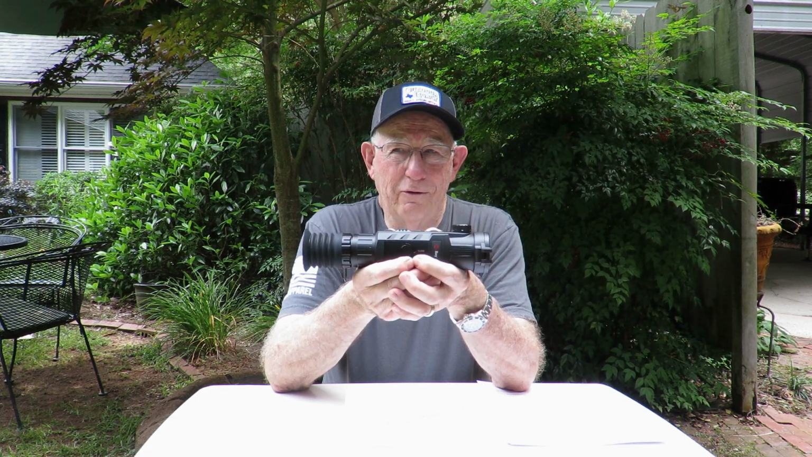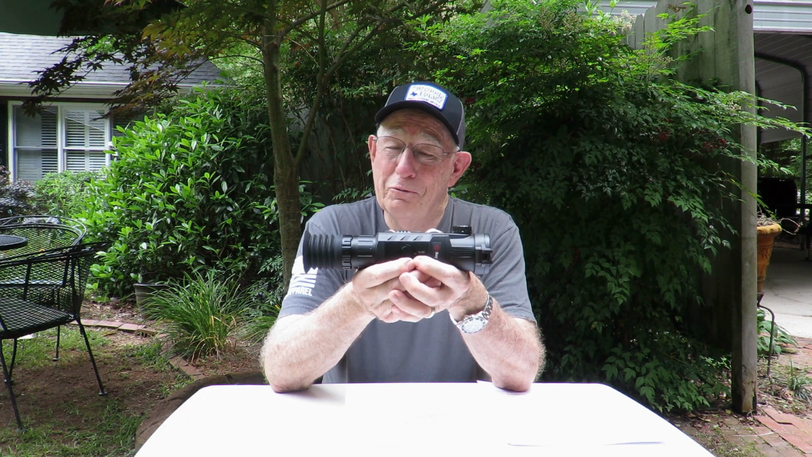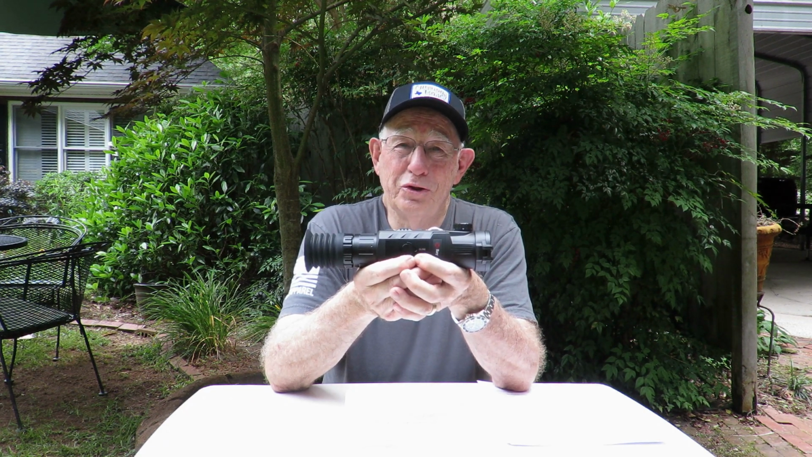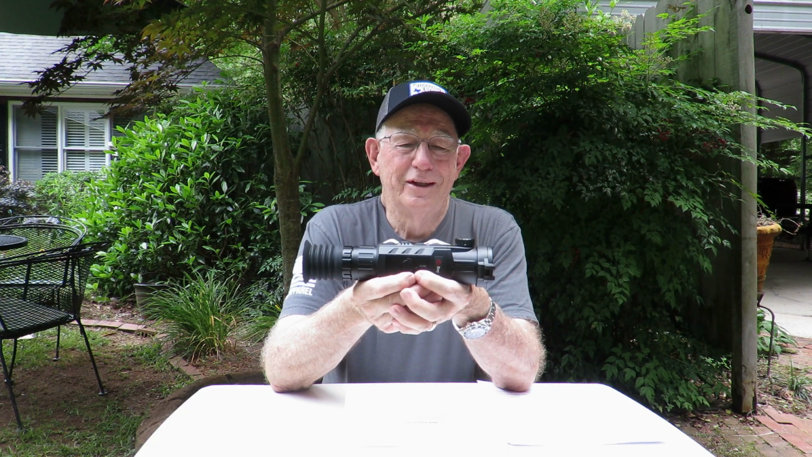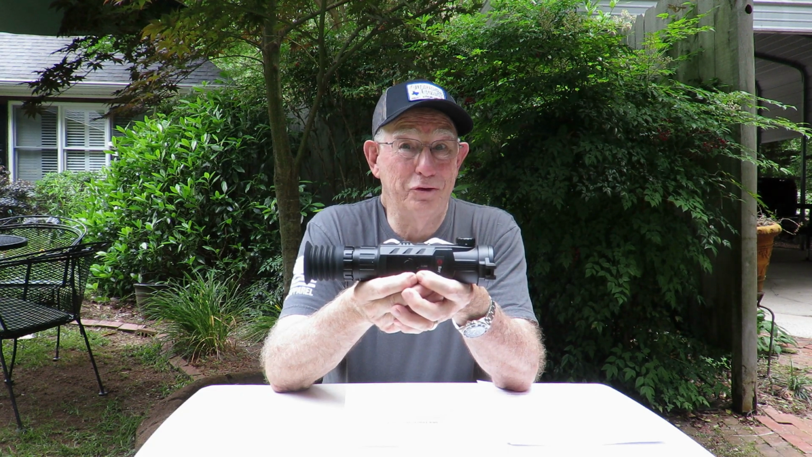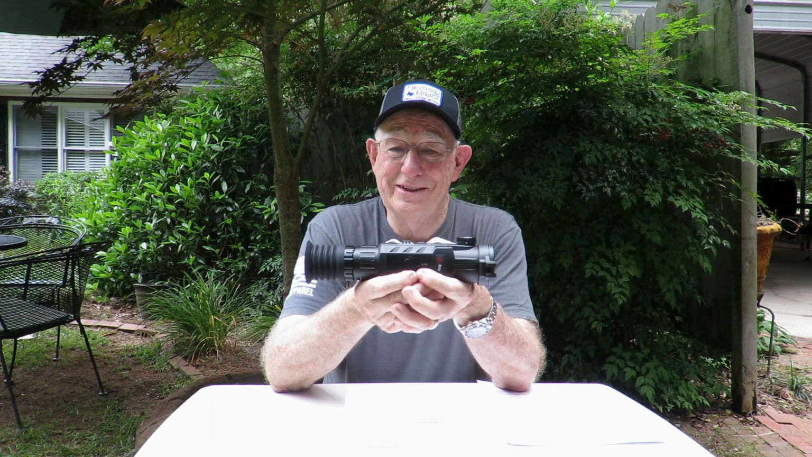With this one at 4-power, when that coyote's out there and you bump it to 8, you think he's right there in front of you, and he's 200 yards. So don't make the mistake of undershooting or overshooting, depending on what kind of rifle you shoot. It takes a little getting used to, but after you get used to it, you can really hammer some coyotes out there at 200 yards. It makes it pretty darn easy.